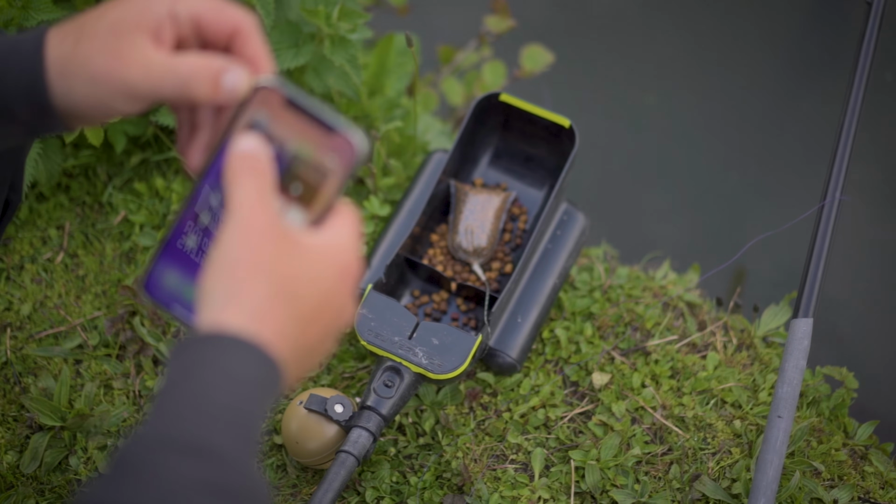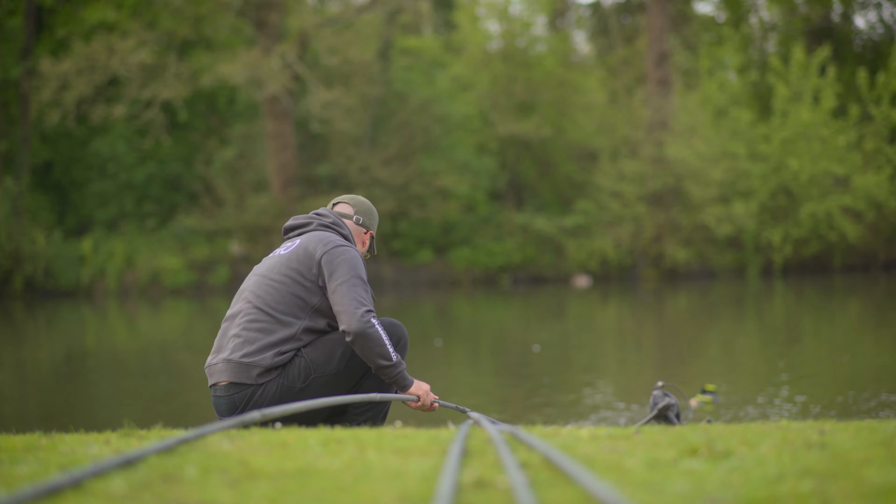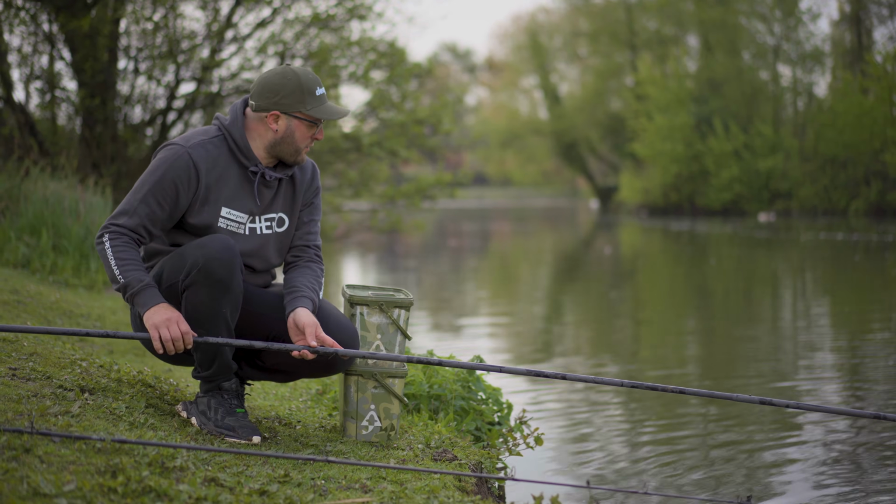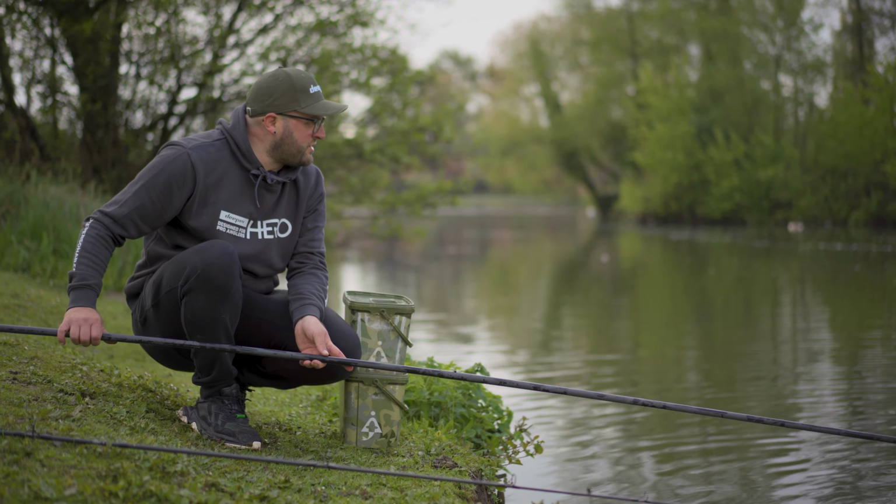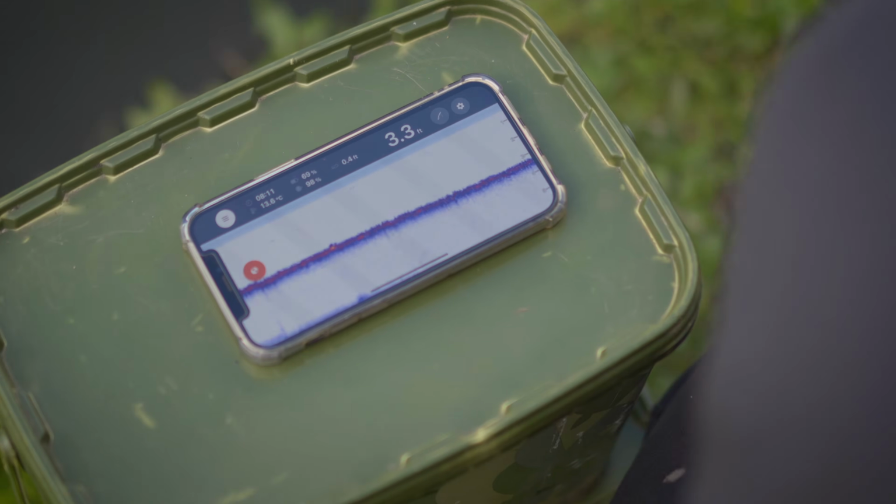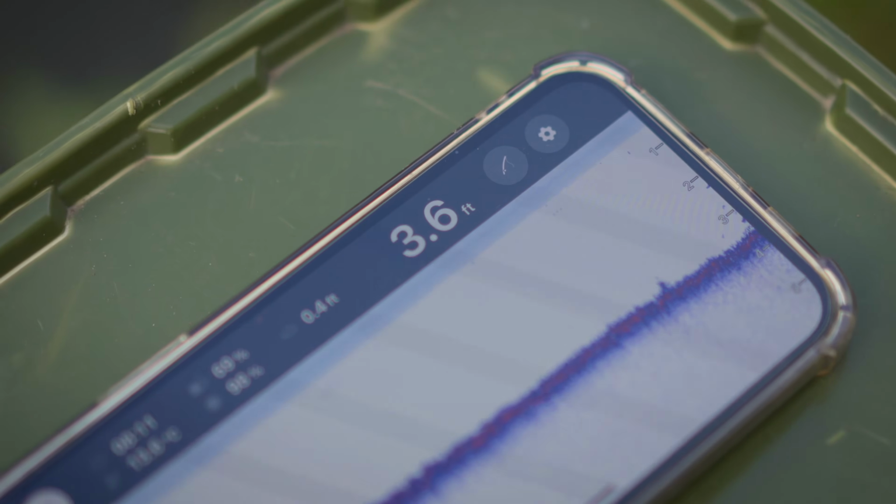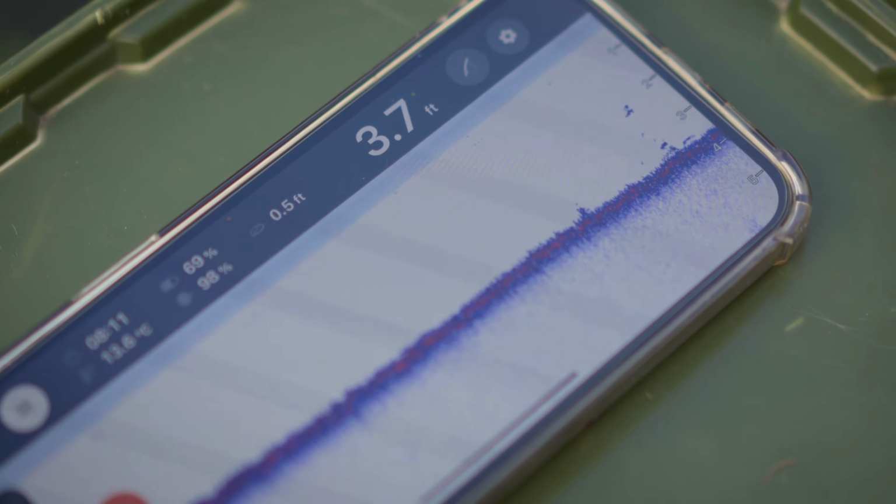Because the island's relatively close, it's probably not worthy of a cast, and I know that it's actually quite shallow out in front, anything between sort of 3.5 and 4 foot. If there are any fish here, I don't want to go crashing a solid bag through that shallow water. So I've opted to use the Bushwhacker. You would have seen it plenty of times on my own videos, and yeah, I just love using it where I can. It really just deposits the perfect little parcel of bait exactly where you need it.